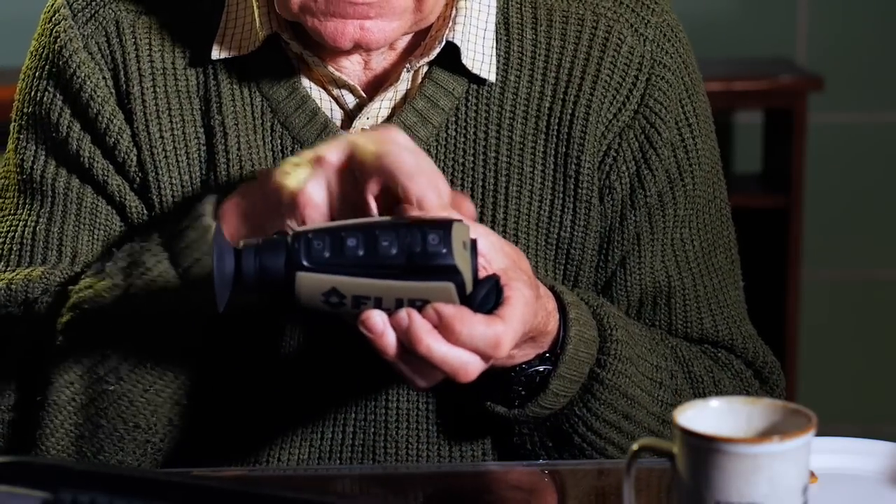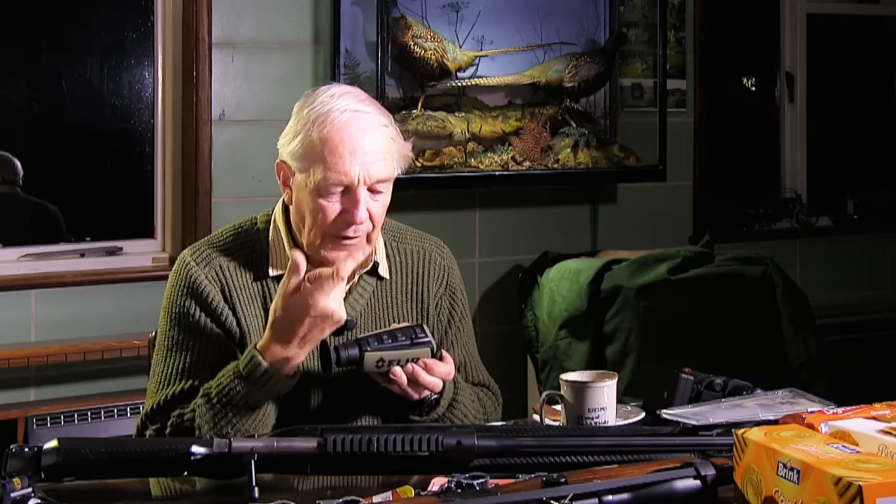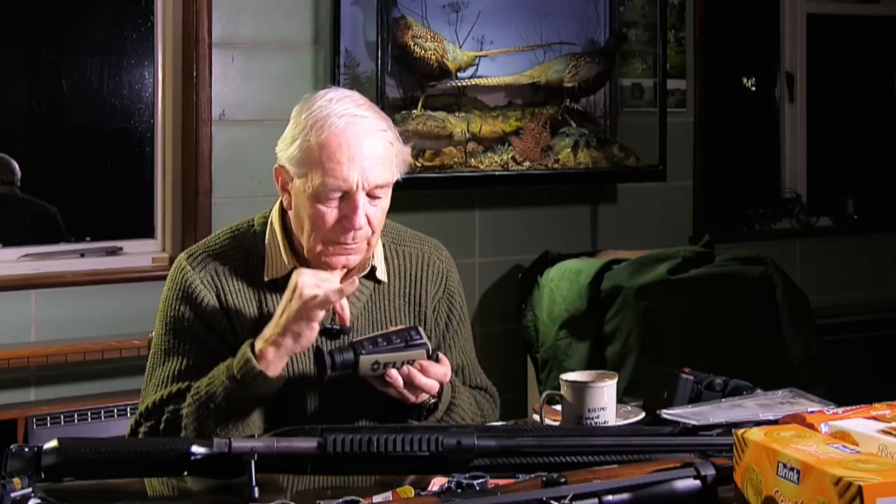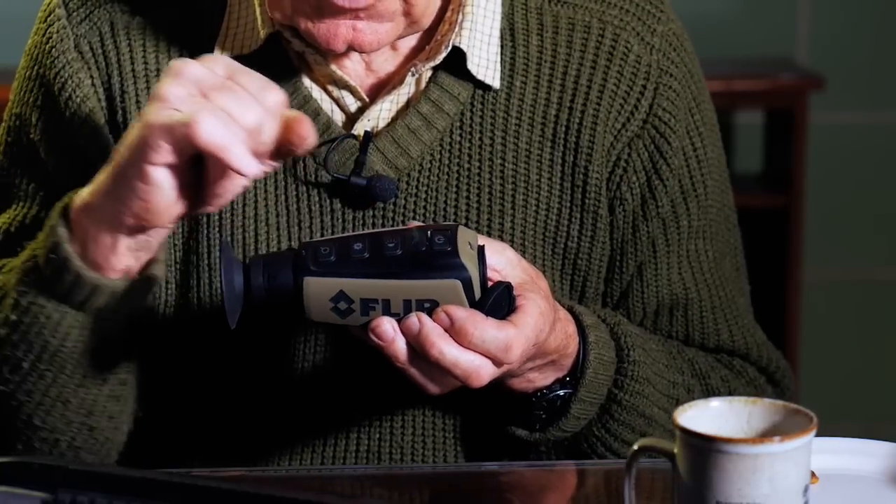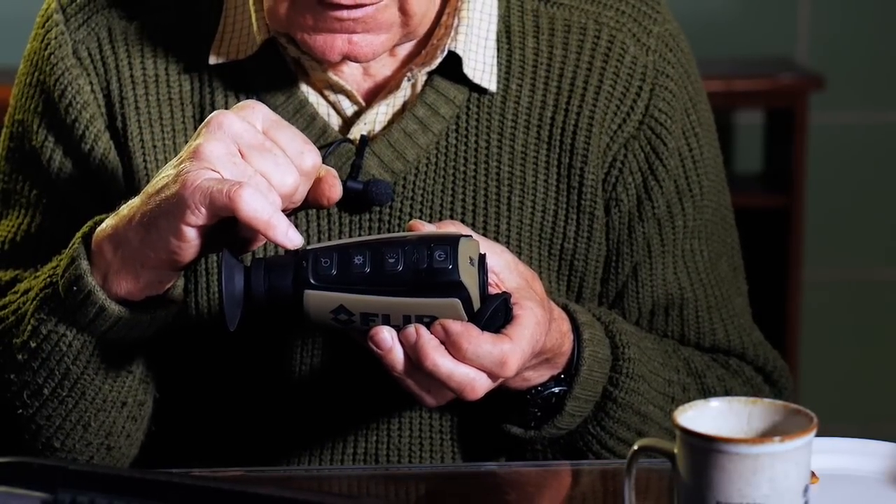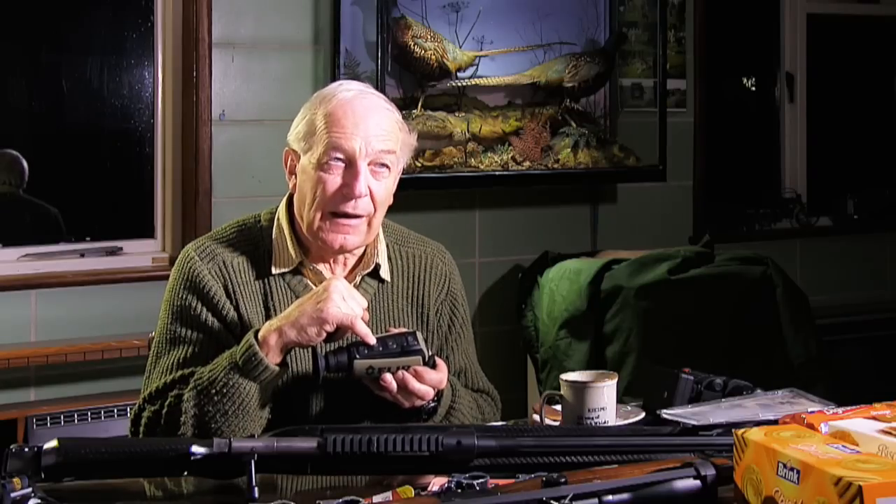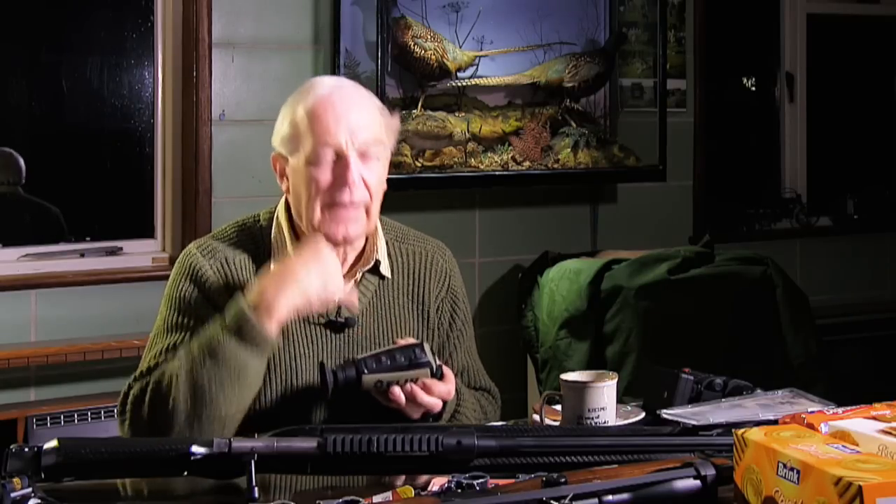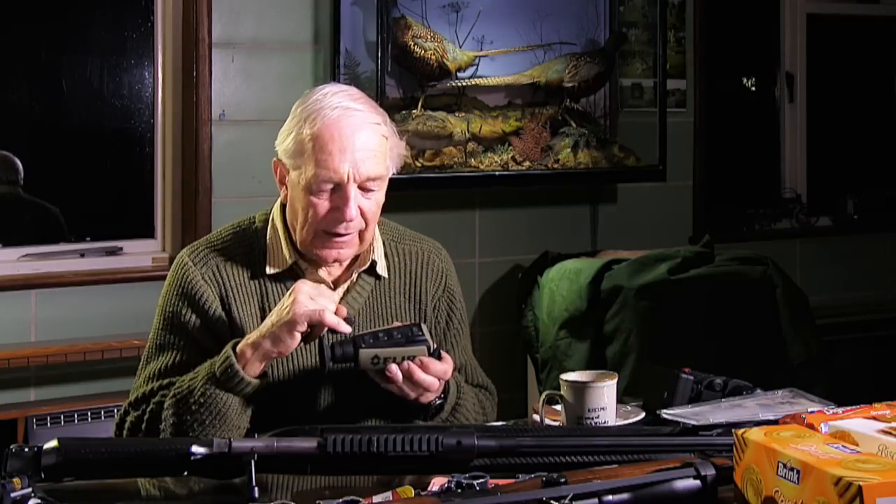On-off is on here. Brightness is on this one, gives an indicator for an up and down as you work it, runs up and down and little dots. This chap is the operations mode, so you get white hot, black hot, and then a colour palette which is red, and you can increase the intensity of that, and then it rocks back into white, black again.